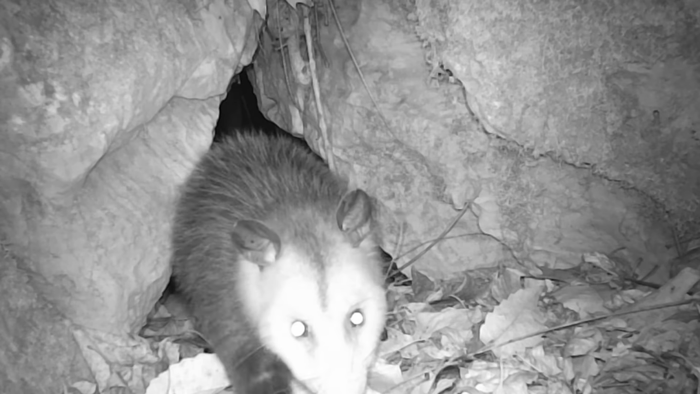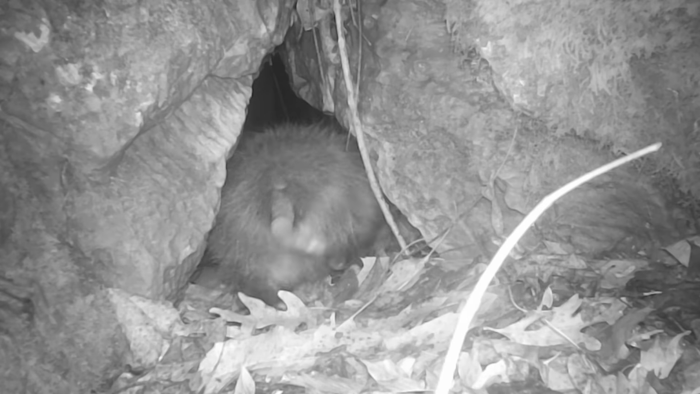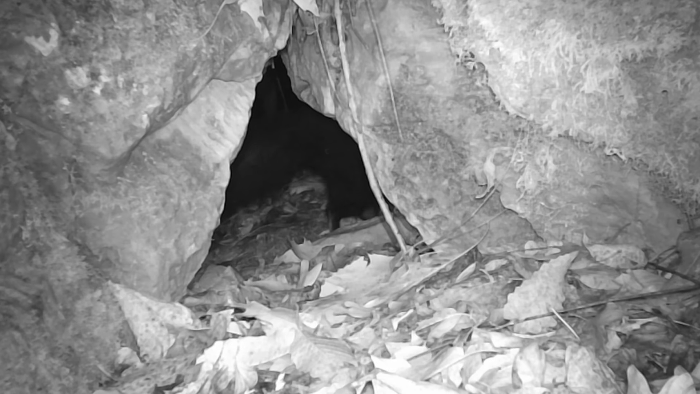And behind the rock, there's old Corkscrew coming through, that crooked tail. There he is going back into the rock that the front camera didn't capture. And there's a skunk that the front camera didn't capture. Don't know if that's Flat Top or which one it is.